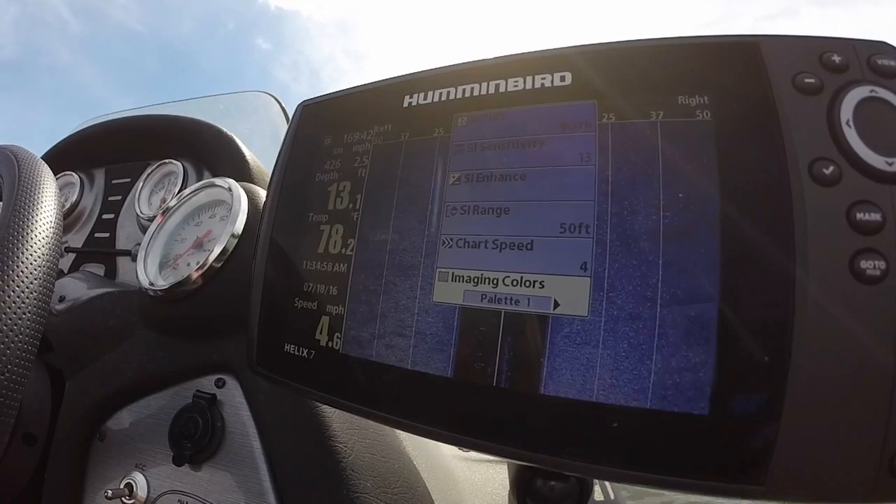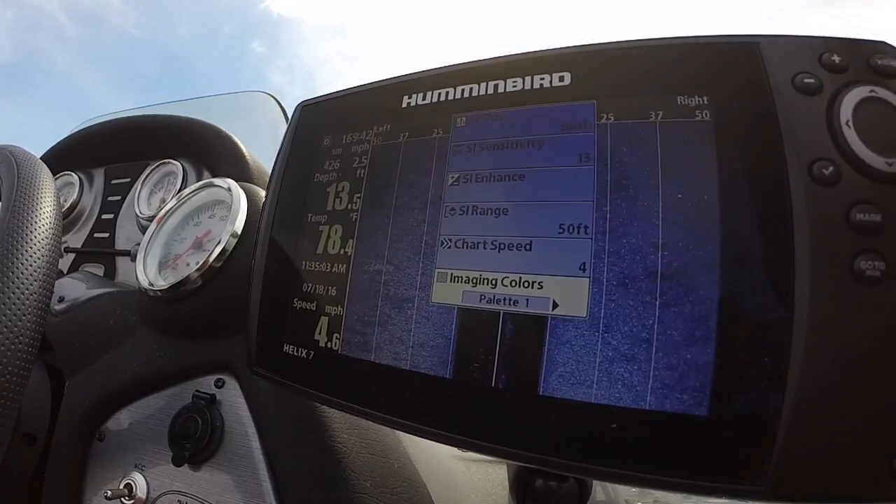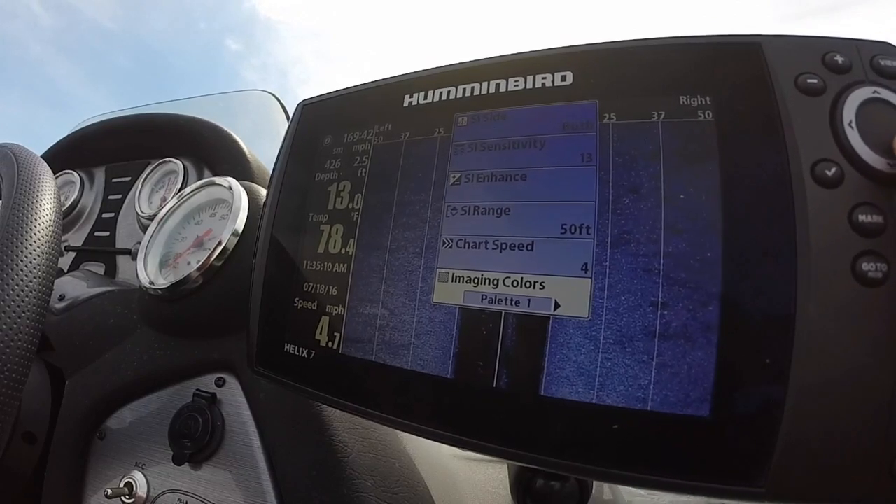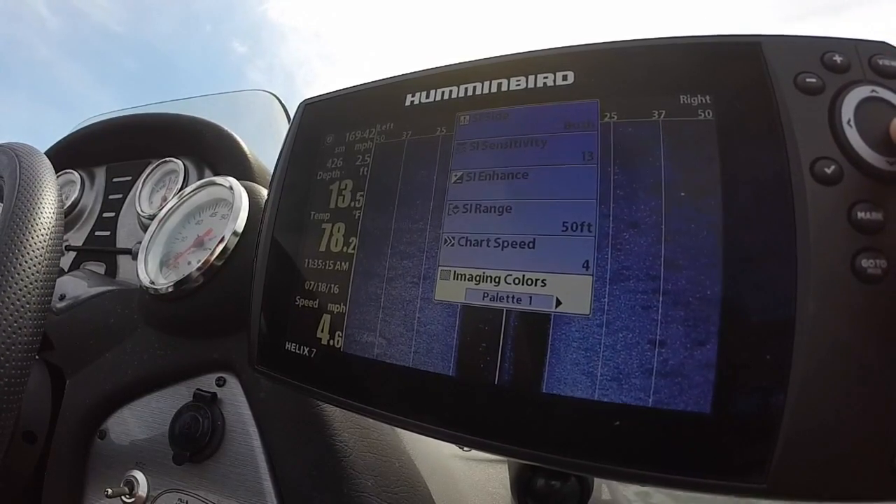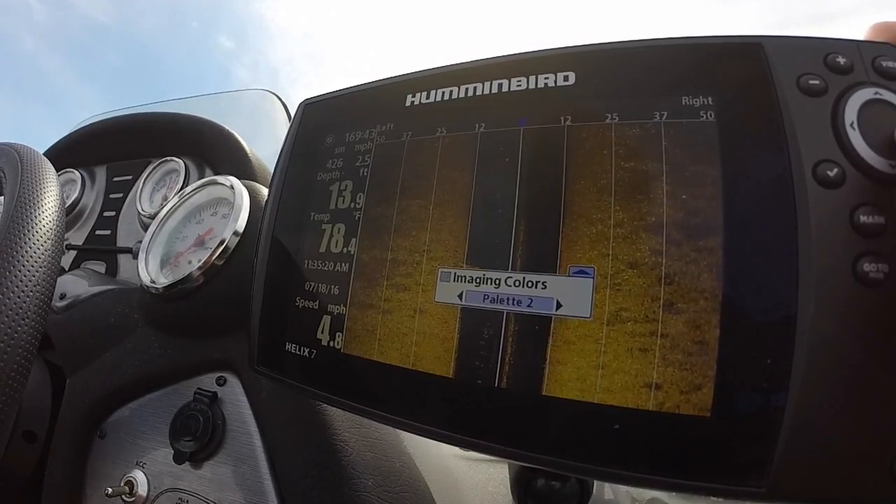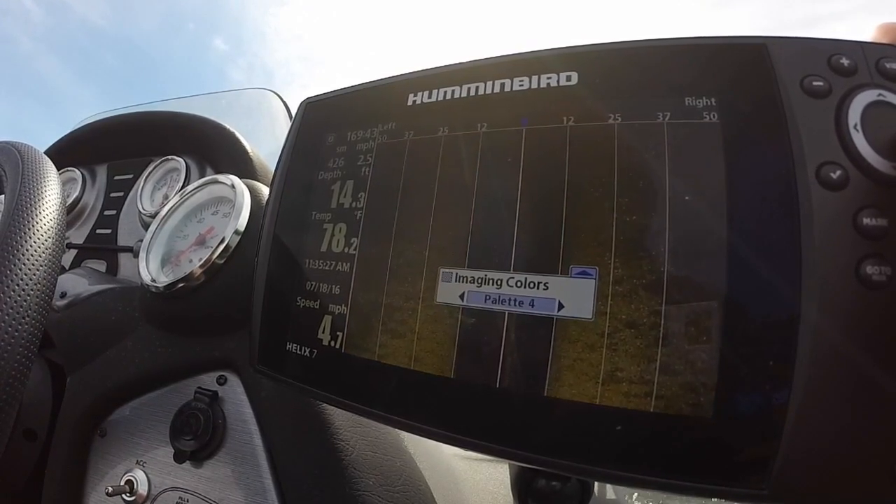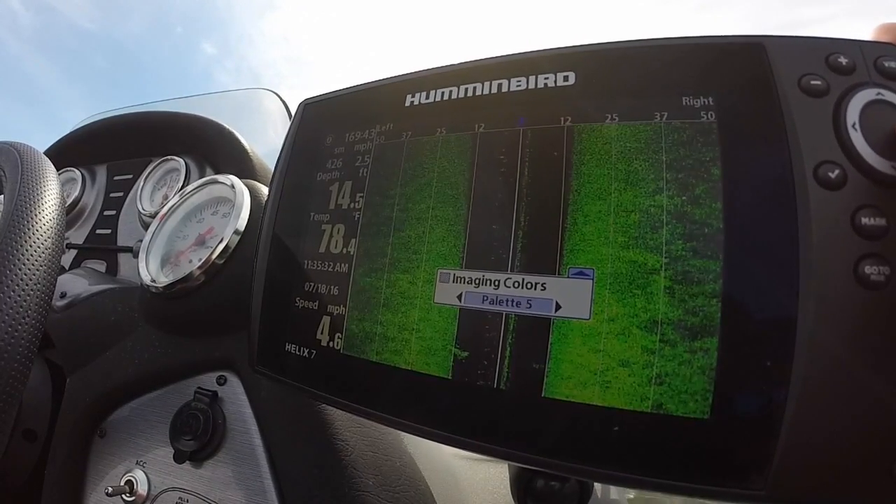Next, I'm going to go into your palette colors. I like blue. It contrasts better. You get the whiter colors, which will be your hard bottom. The darker will be your soft bottom. But here are some of the other options and colors that you can choose on your Humminbird Helix 7 at the latest software update. You have your orange-ish gold, your amber, a deeper gold, which I will use sometimes. Depends on water clarity, really, what palette I'm using.